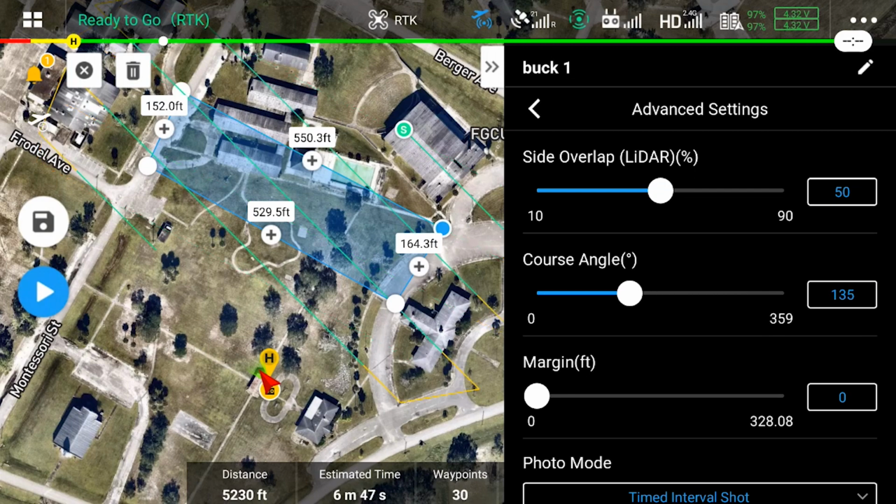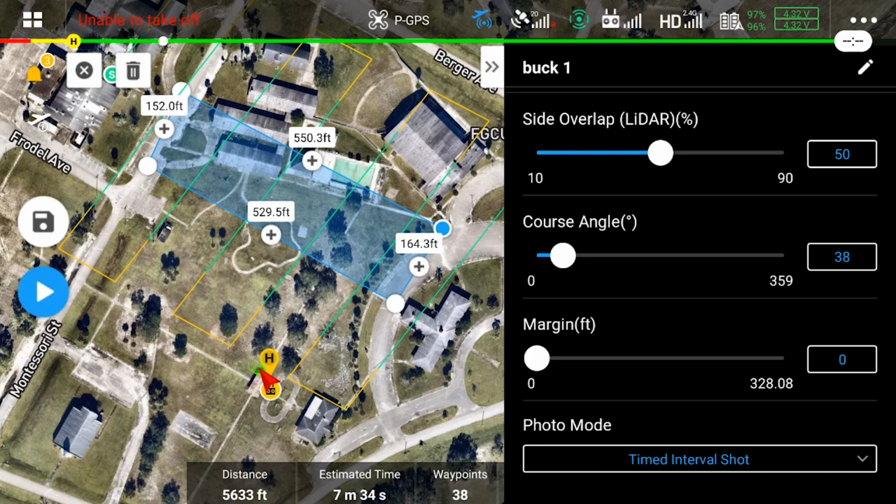And let's see if we turn that a little bit more. I put that in 0. Oh, no, too far. There we go. Now it's flying across there. Now our margin set to 0, even though it does have quite a bit of margin on both sides. We're going to go ahead and leave that set to 0.